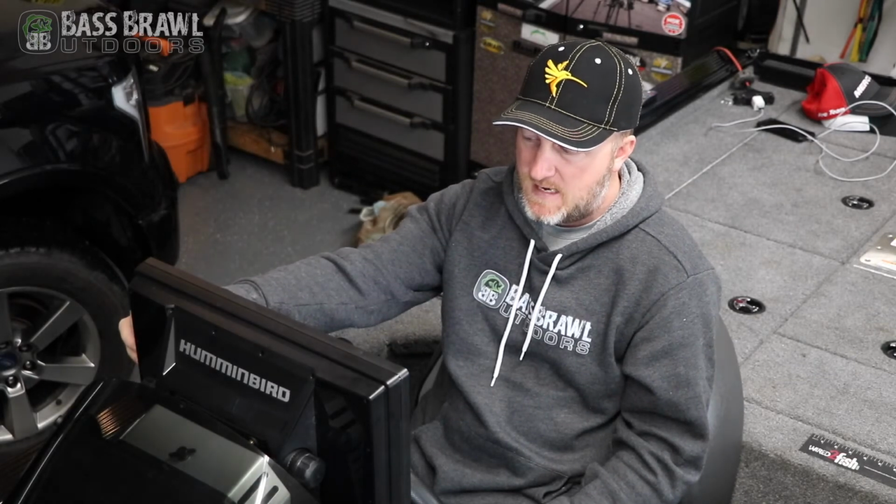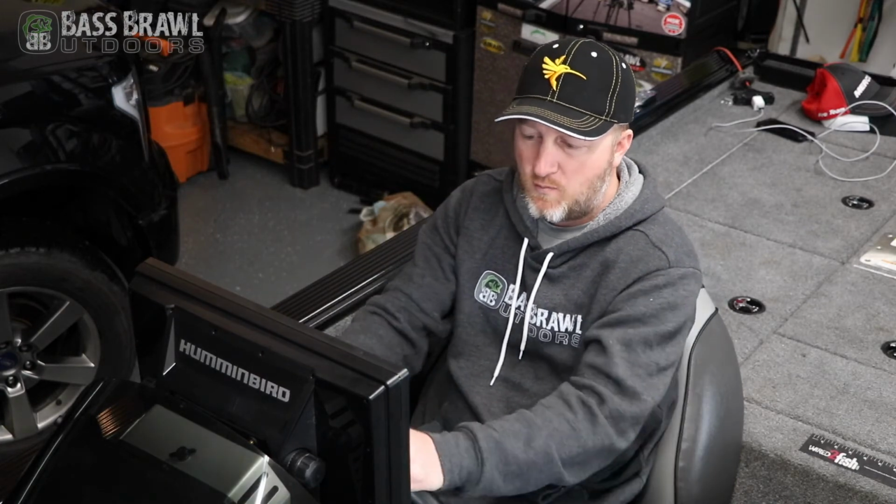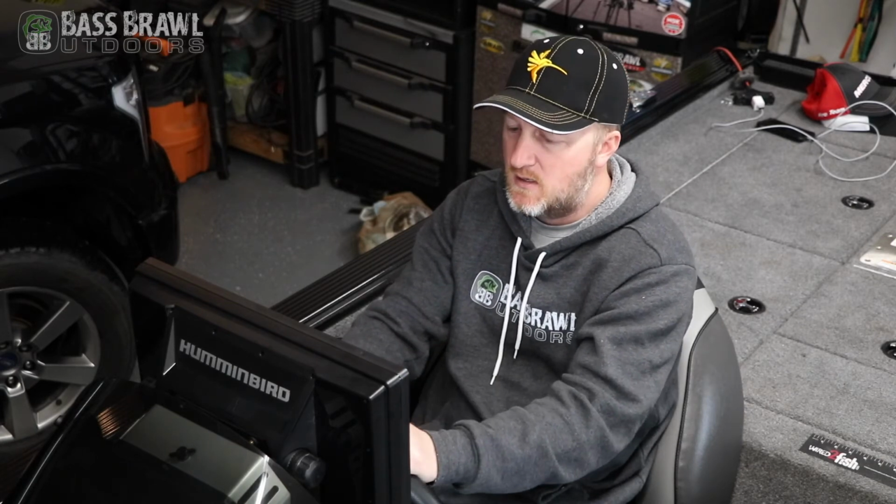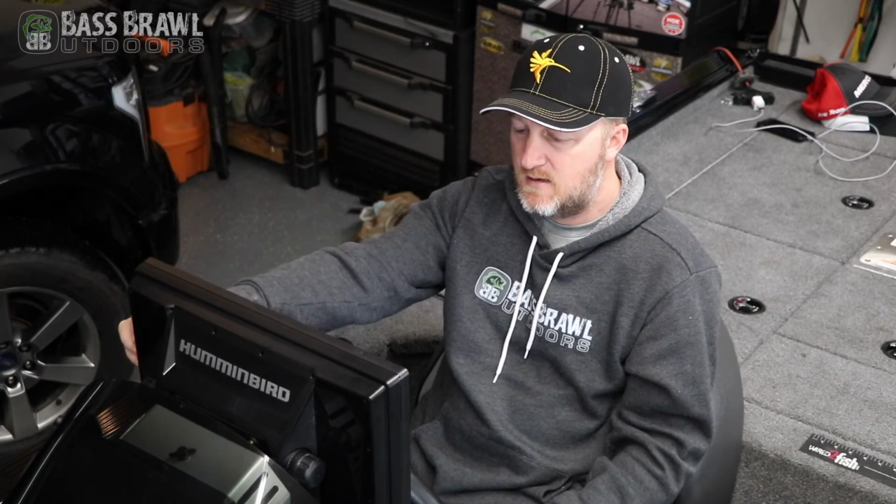You have a backlight. You can turn on your night mode here. You can actually turn your touch screen off if you don't want those features. If you're running around in rough water, you don't want to accidentally touch something and stop your mapping or set a cursor, you can turn that off. You can turn the sounds off when you touch the key. It has language, date, time. So a whole bunch of settings under general.